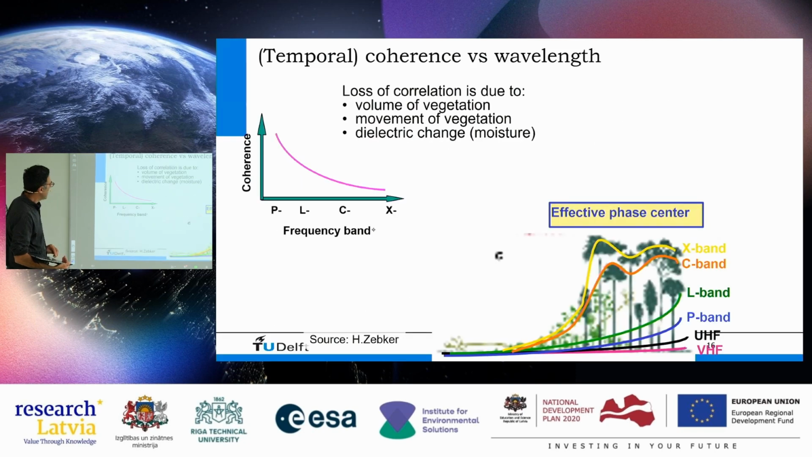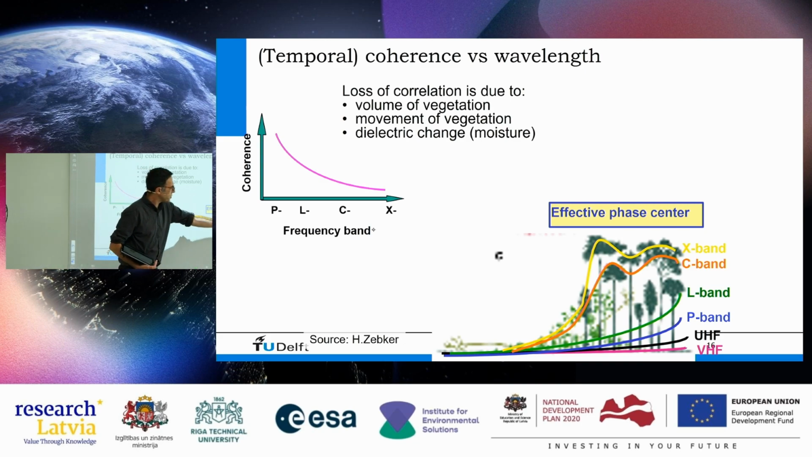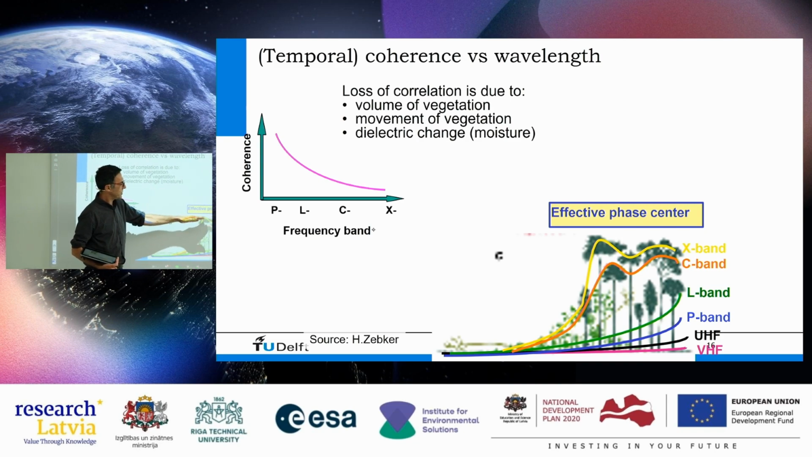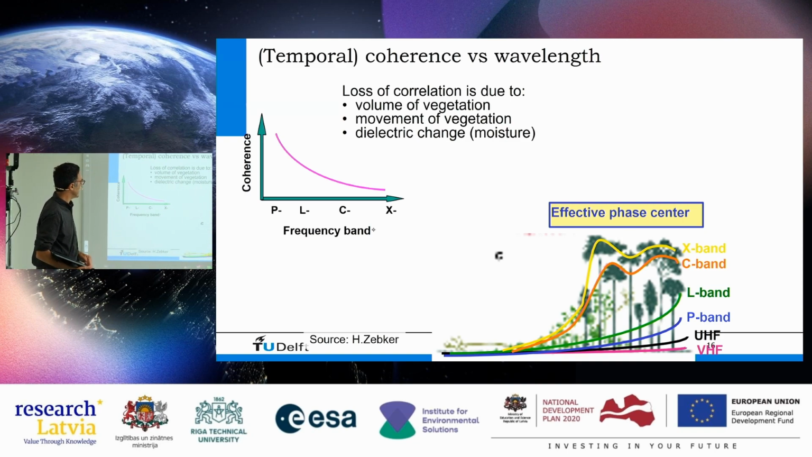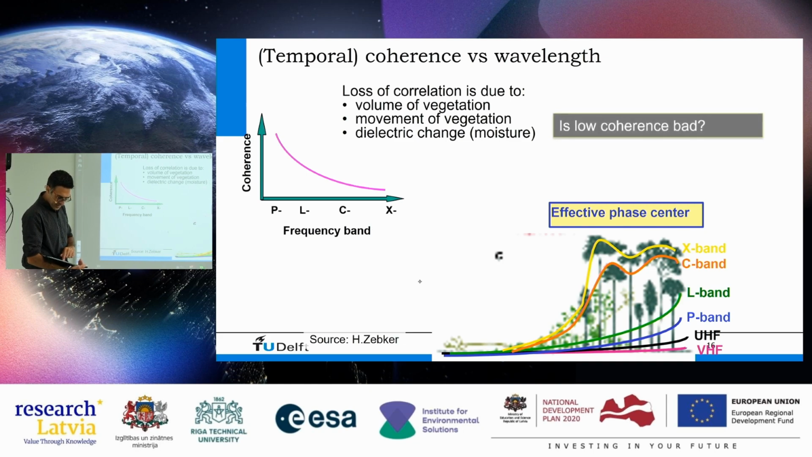Another important thing to remember is that if we choose longer wavelength, we are less sensitive to temporal decorrelation. So for example, if we're using shorter wavelengths like X-band, the wavelength is so short it cannot go through the trees, and it will see the top of the trees and the canopy. And it is very sensitive to changes. If we go to longer wavelengths, so C-band or L-band, we can see through the trees and see what is below. P-band is even better in that sense.